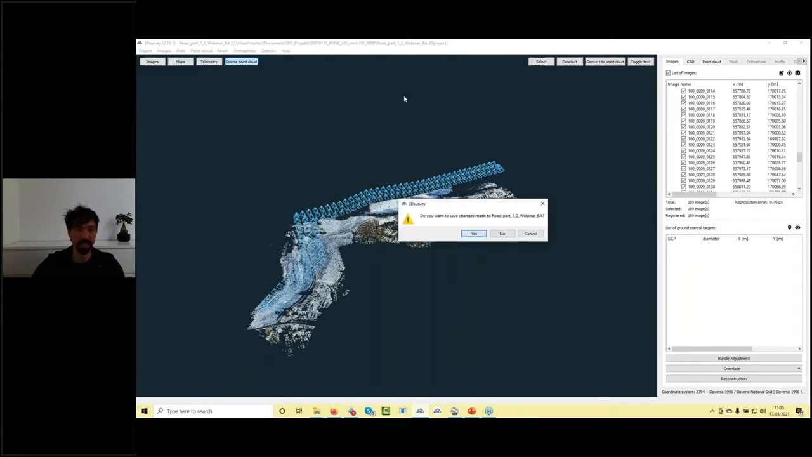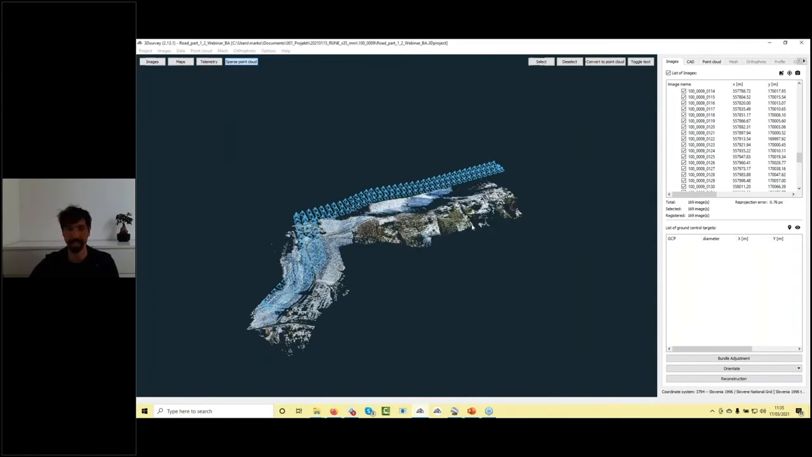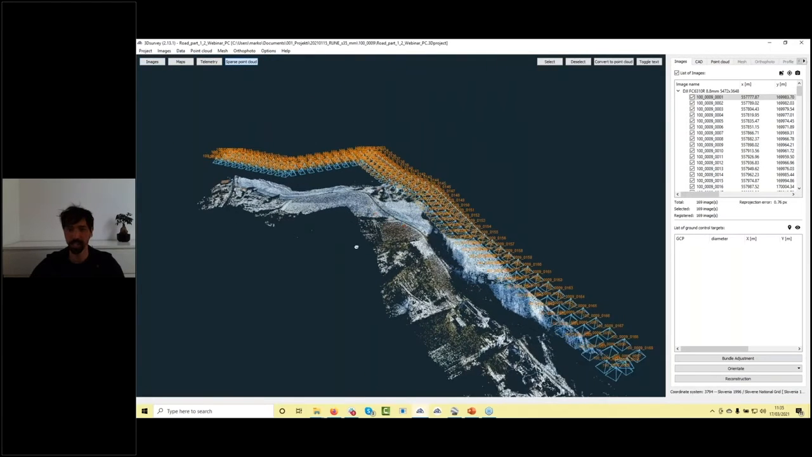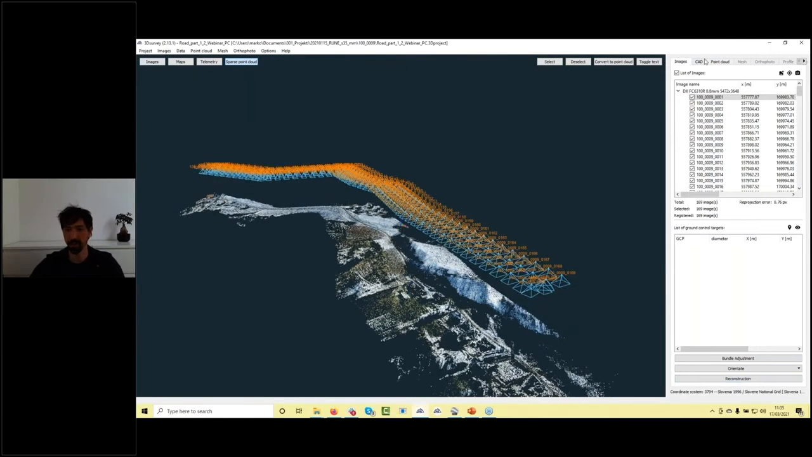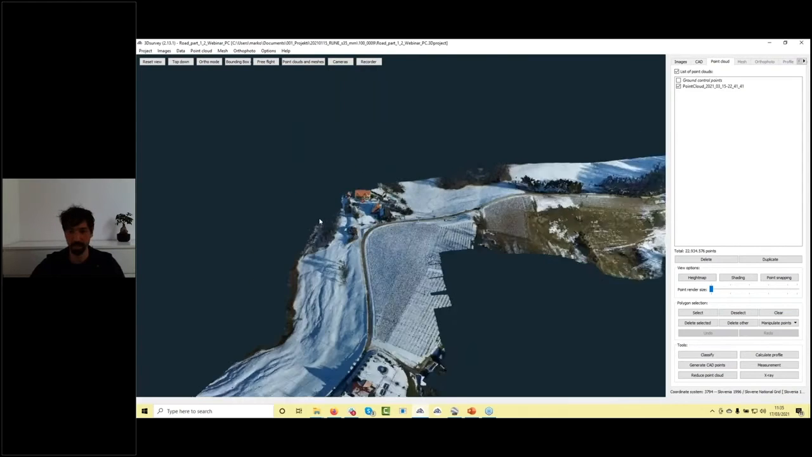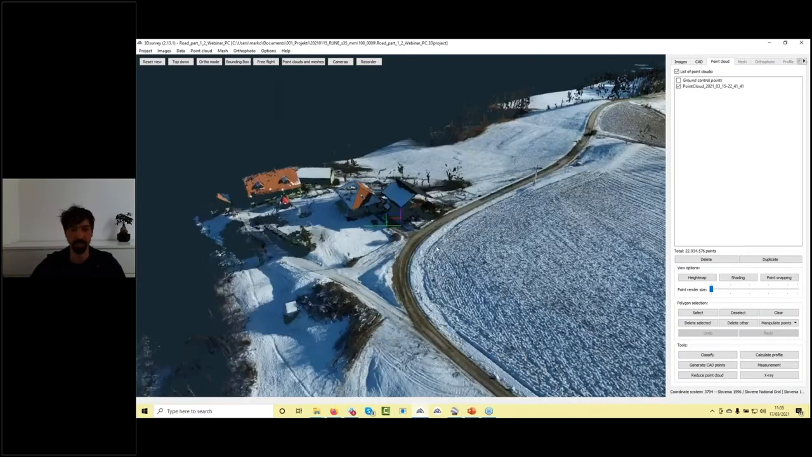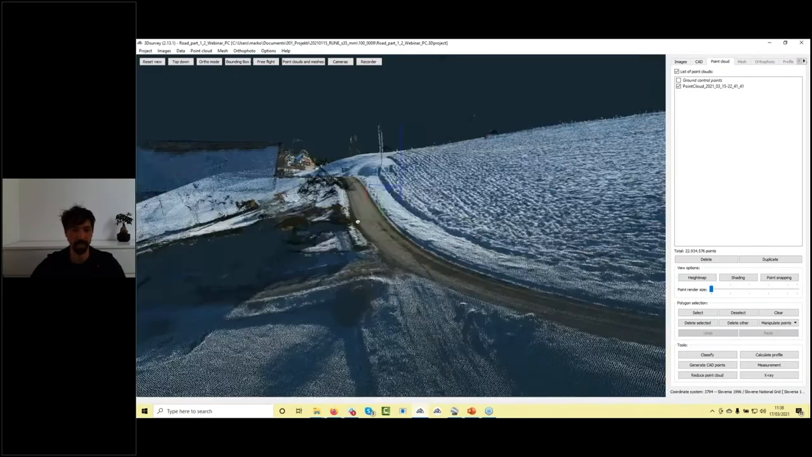Just a second. This is it. So we have a point cloud already calculated. So this is after the bundle adjustment, and after the reconstruction, we already have the point cloud here. As we can see, on the medium level we already get 23 million points, and this is more than enough for such a project.